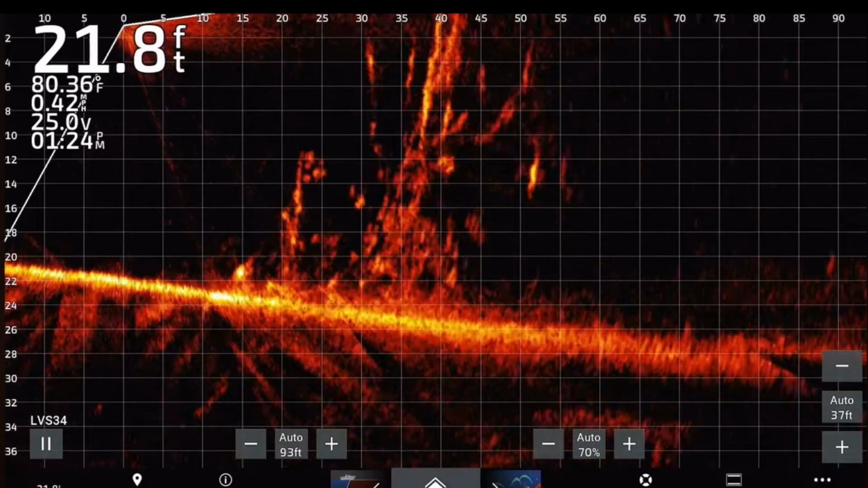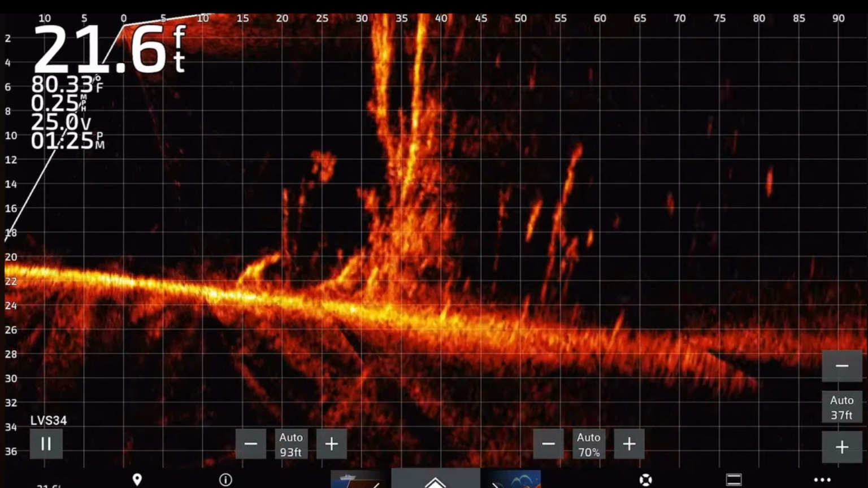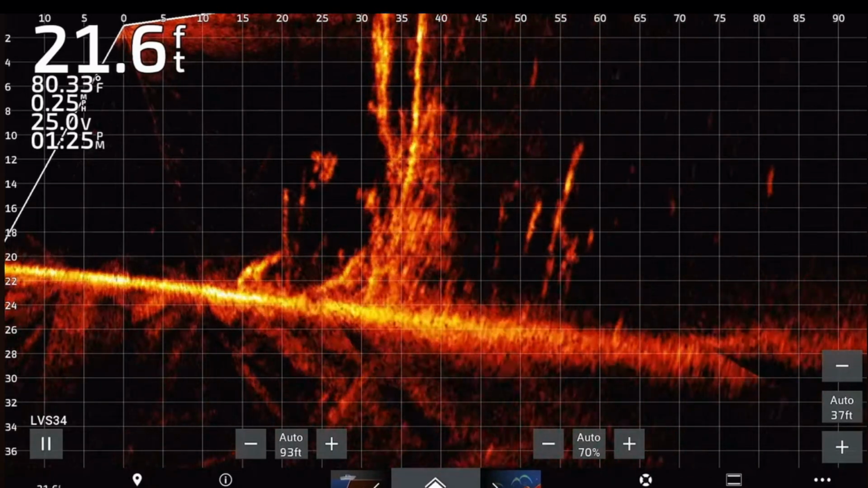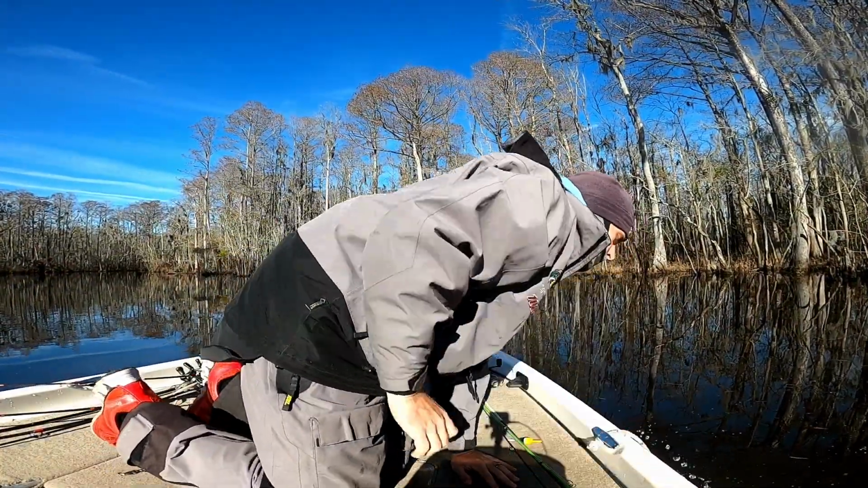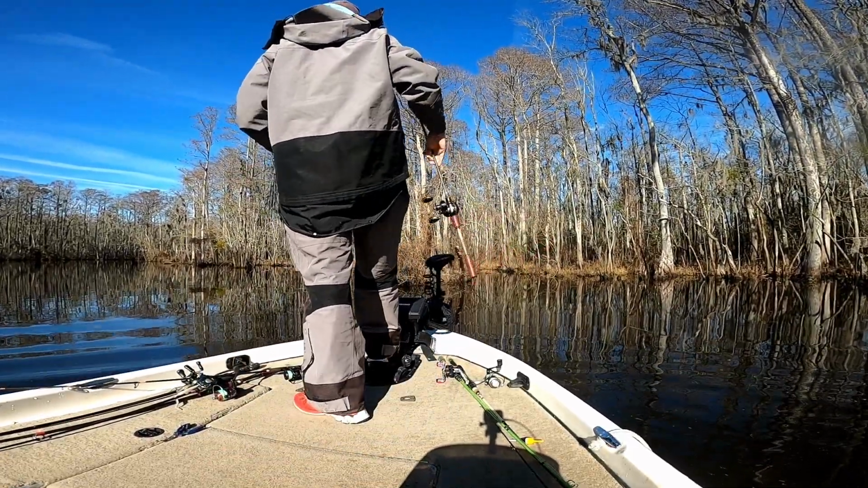That's a huge player for me this time of the year, using my Livescope to find cover, but also to find groups of fish that are located in these areas. And as you can see here, I located a keeper, and I'm fixing to catch another one off the same stump, but I'm using a different technique.